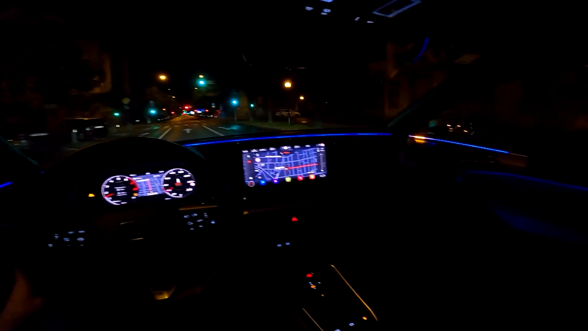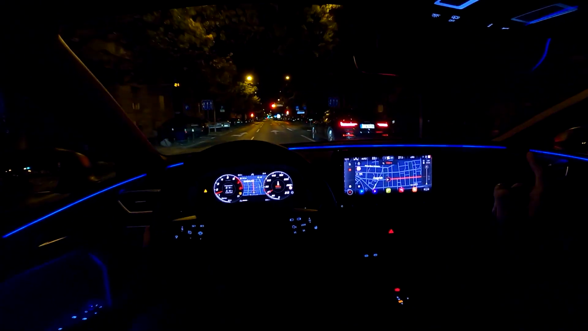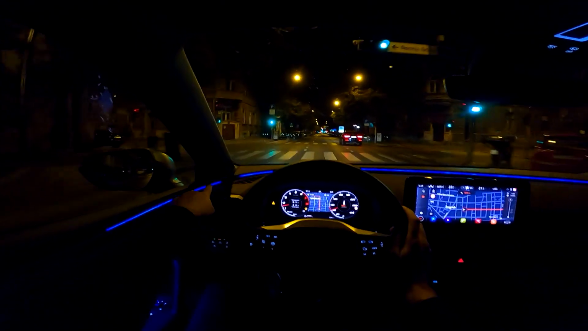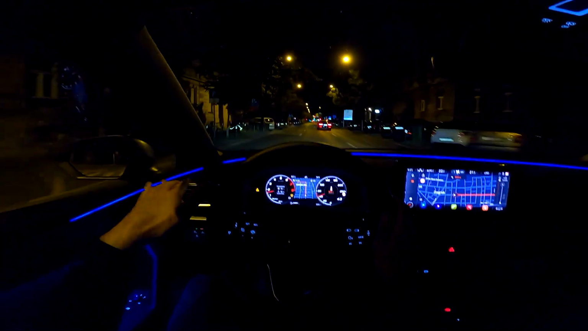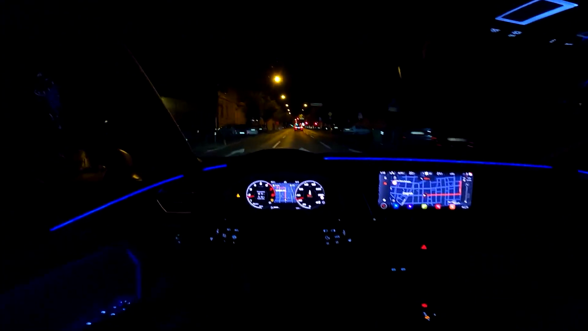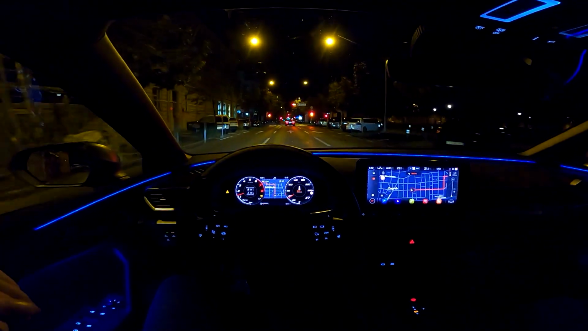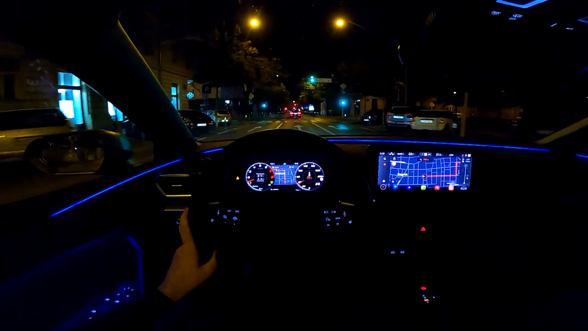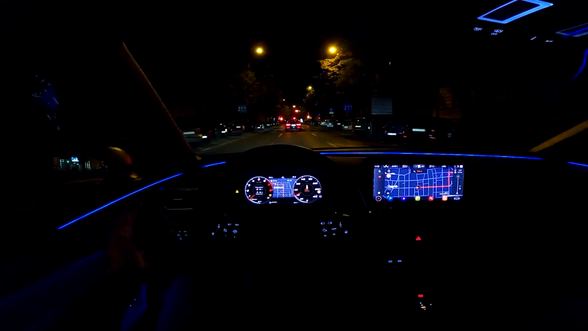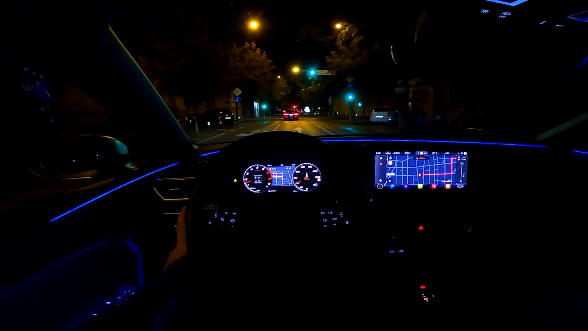And before I go with the figures, look at this blind spot monitor. You have this illumination that is really awesome. Whenever you have a car in your blind spot, this illuminates in a yellow, orange color, so you get a visual warning. Anyway, back to the figures. 8.4 seconds to reach 100 and 221 kilometers per hour. That's the top speed. So really decent numbers. I think this engine is a very good choice when you buy the new Leon.